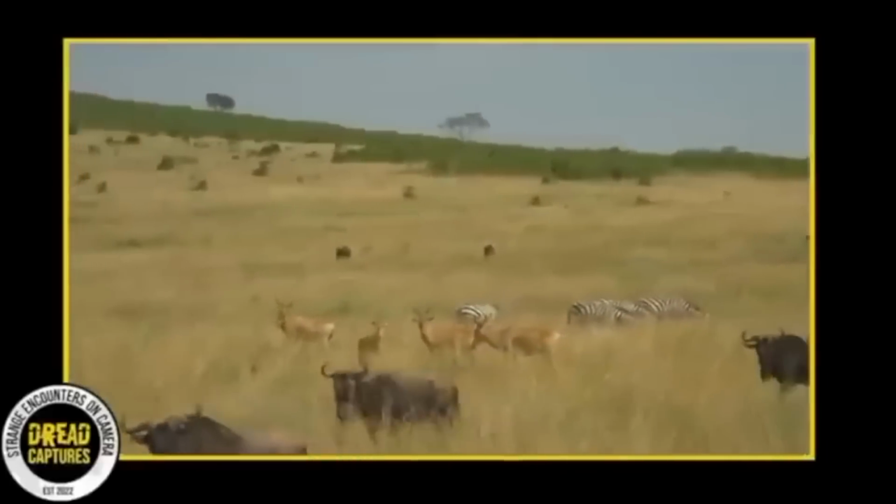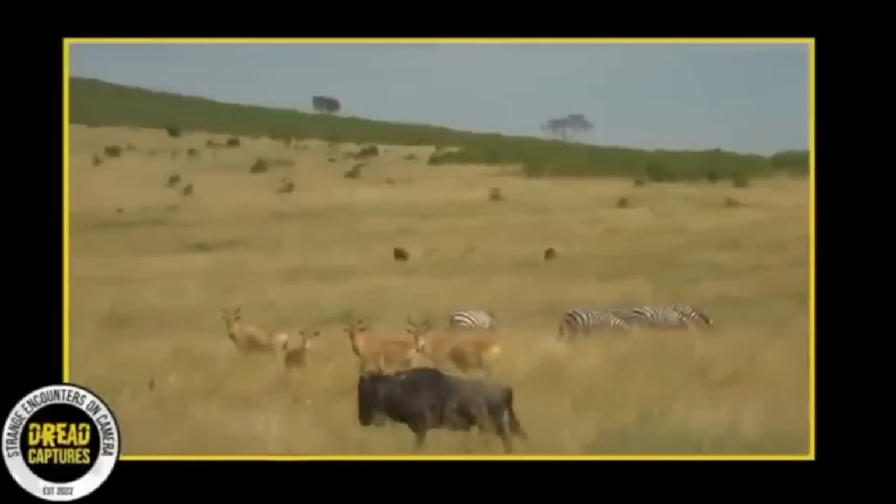Despite being close to a freeway, the area is not completely devoid of wildlife. Sightings of deer and smaller animals are common, but an ape? There have been no previous reports of an ape being spotted in the area.